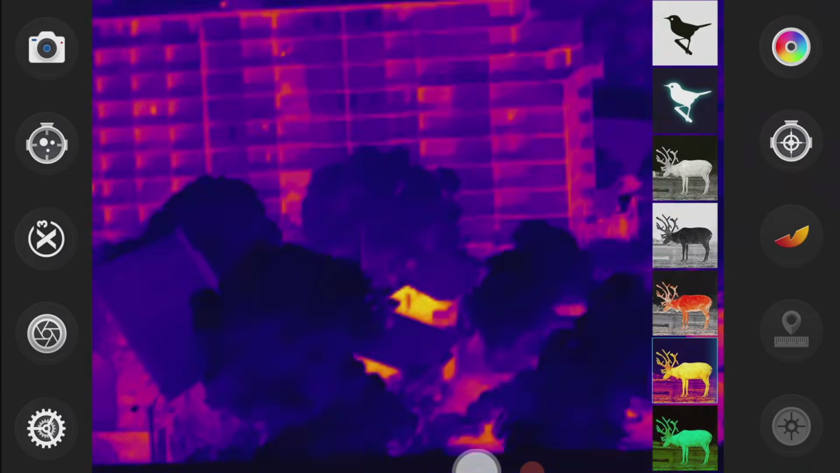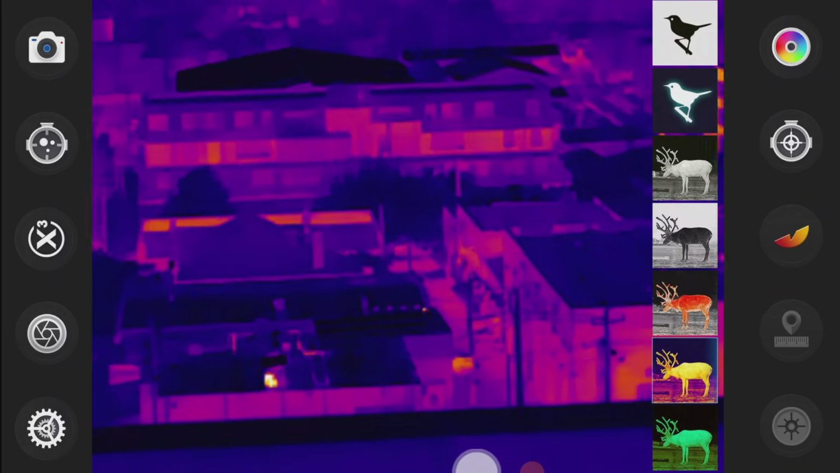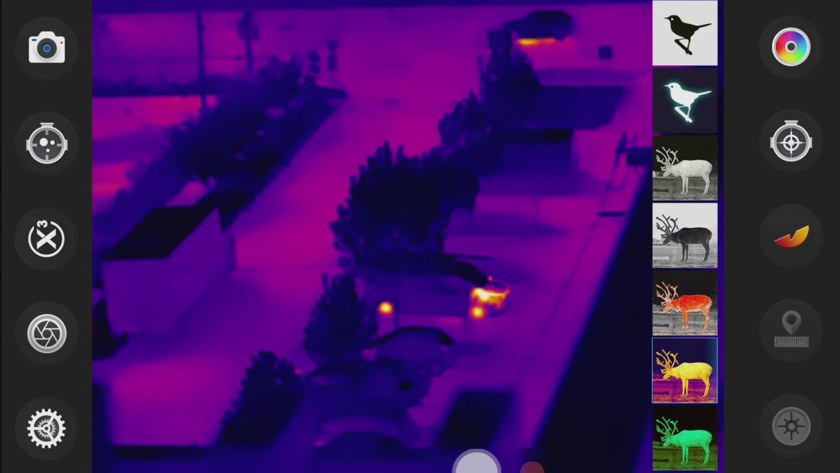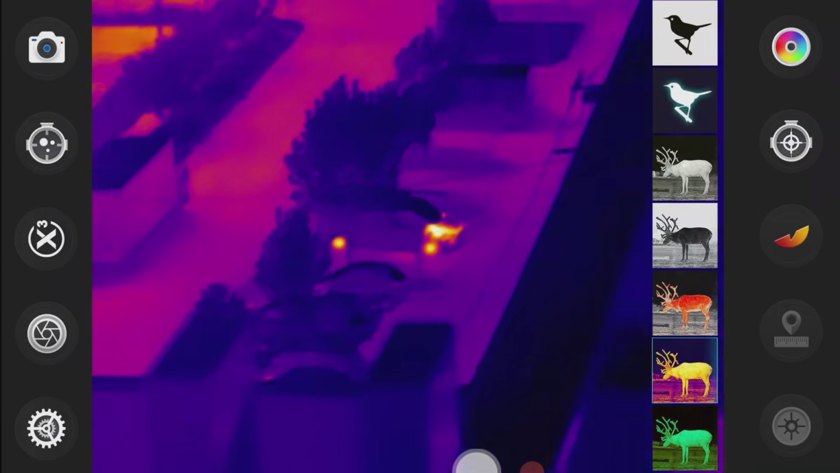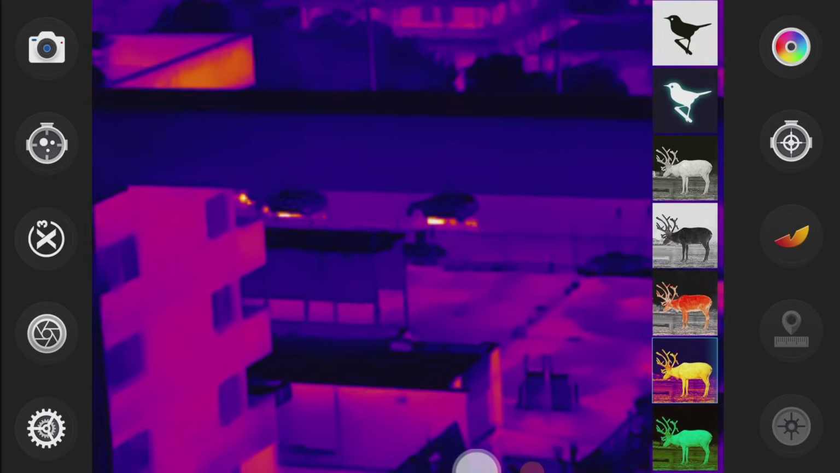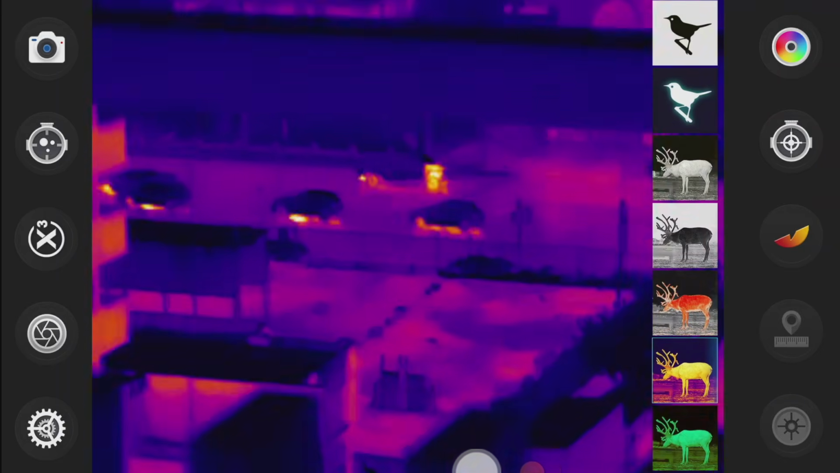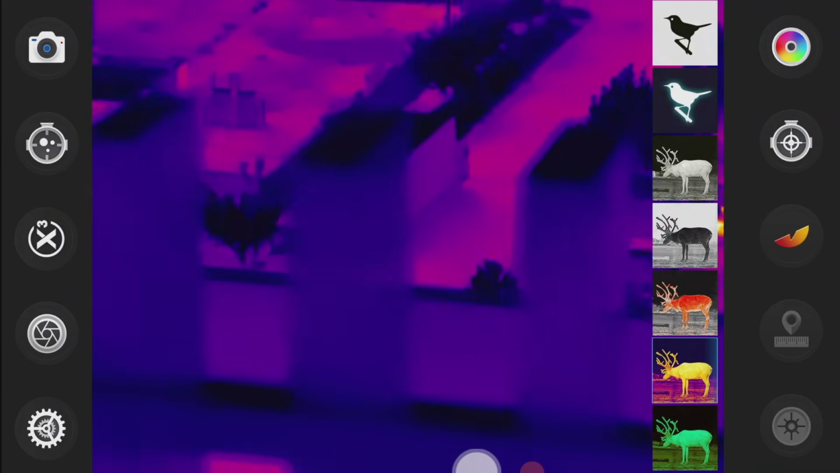So I'm just trying to see if I can maybe spot some people down here. Now it is slightly raining, like drizzling a little, so normally I suppose you'd see more people walking around. That's a car. You can see there's a bit of heat in the wheels and in the front of the car, so you can tell it's just been recently parked there. A bunch of cars over here that are just waiting at the traffic light. That's probably a good 100 meters away.